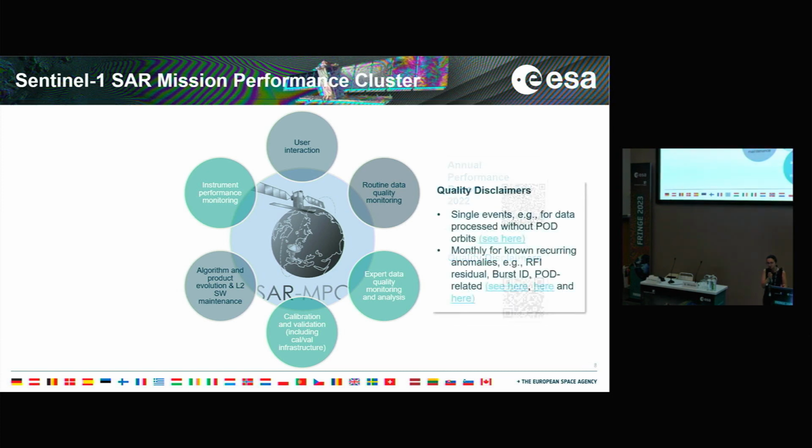And we also have a series of quality disclaimers that disclaim problems, anomalies that we might have in our data sets. In particular, these quality disclaimers can be for things which are a single event. For example, in the case where we have some data which is processed without external orbit information, and I leave here some examples. And we also have some quality disclaimers for problems which are repeatedly occurring in the data. In particular, right now, we have monthly reports tracing RFI residues, a known problem that we currently have with our burst ID, which should be solved now in the next weeks with the deployment of the IPF 3.7.